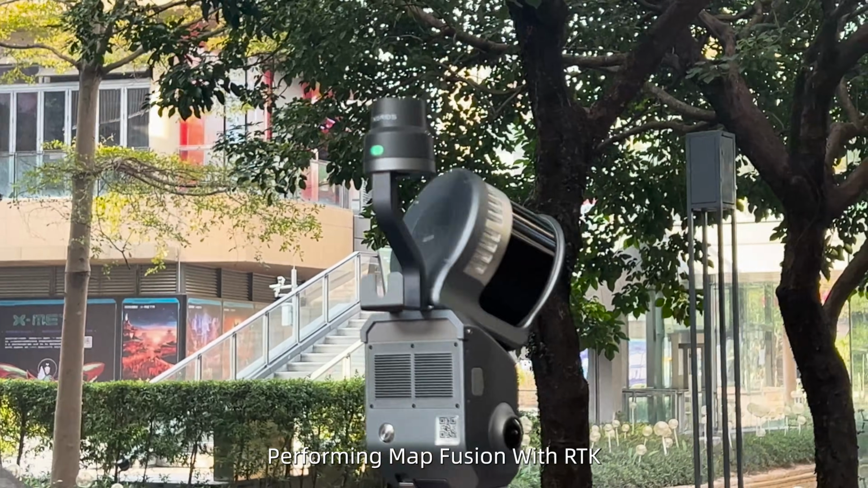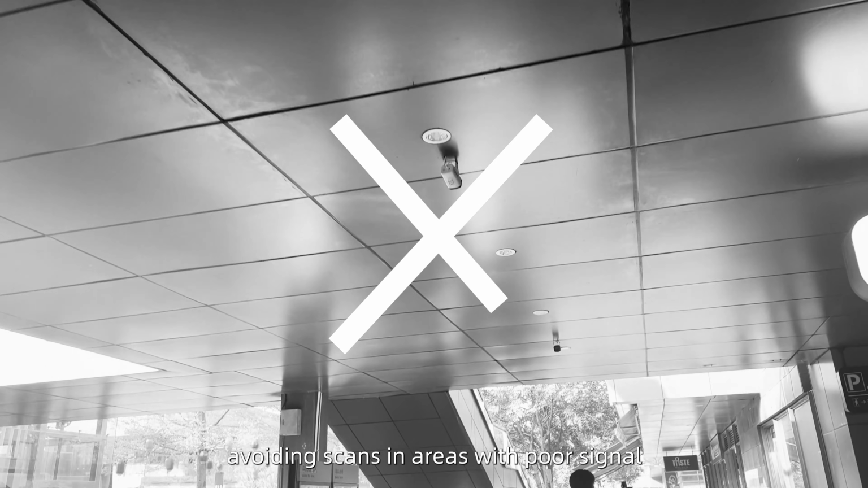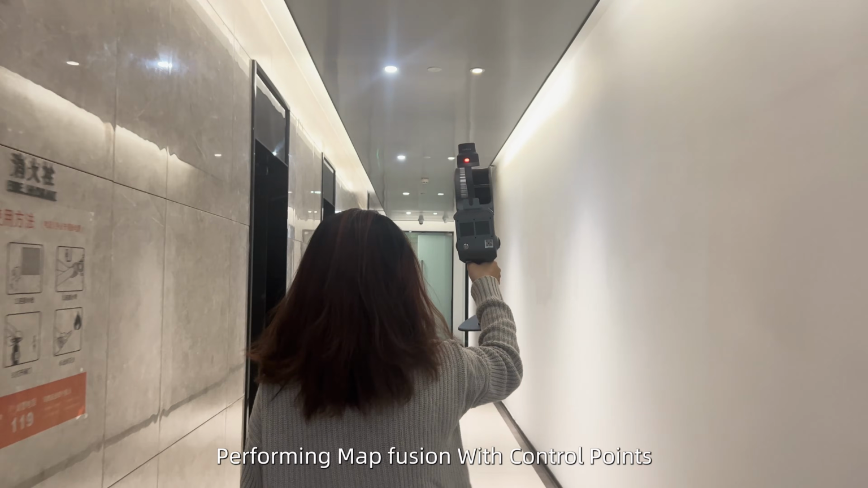Performing map fusion with RTK. Ensure the RTK data for each project is valid, avoiding scans in areas with poor signal such as near buildings or under bridges. Performing map fusion with control points.